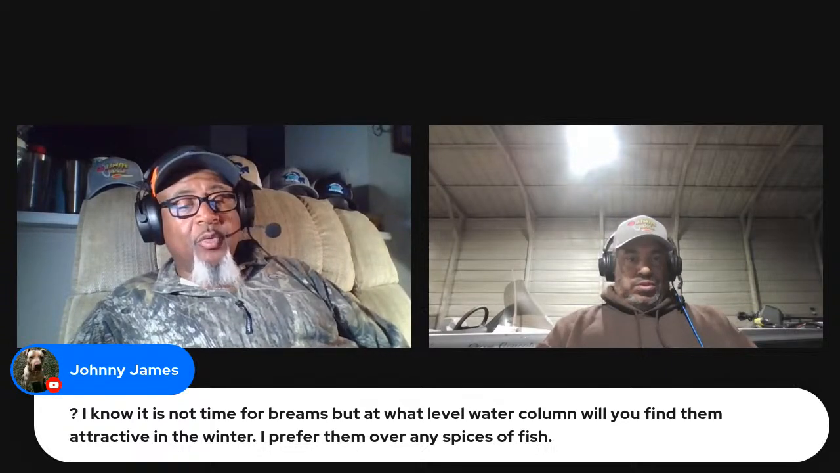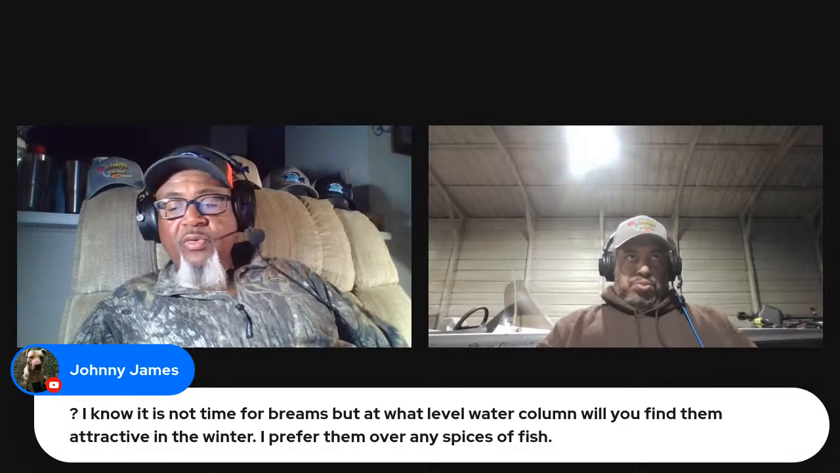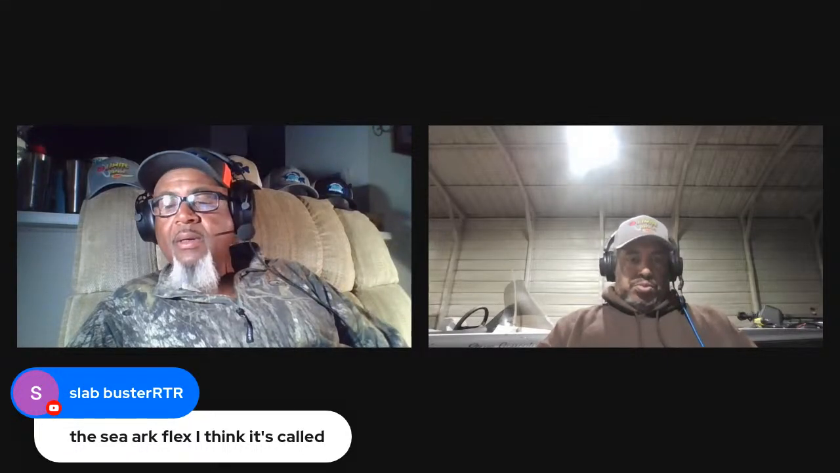And some brush piles more so than others. Some brush piles you pull up there, you think you're on crappie, but it's all big bluegill. And at different depths.